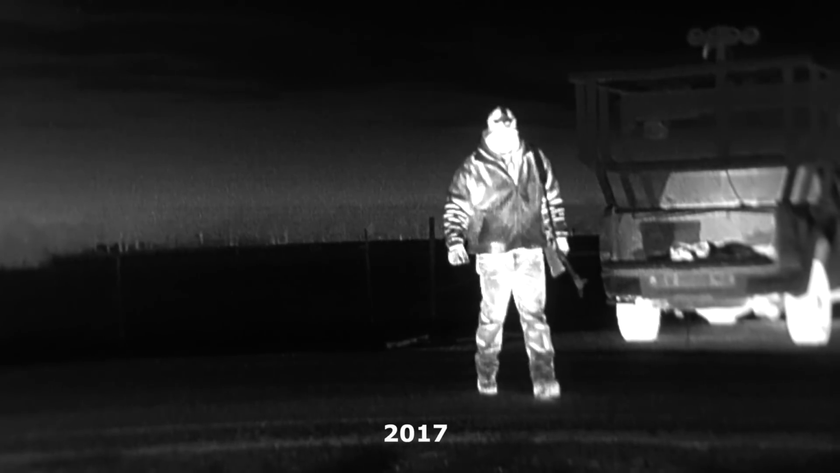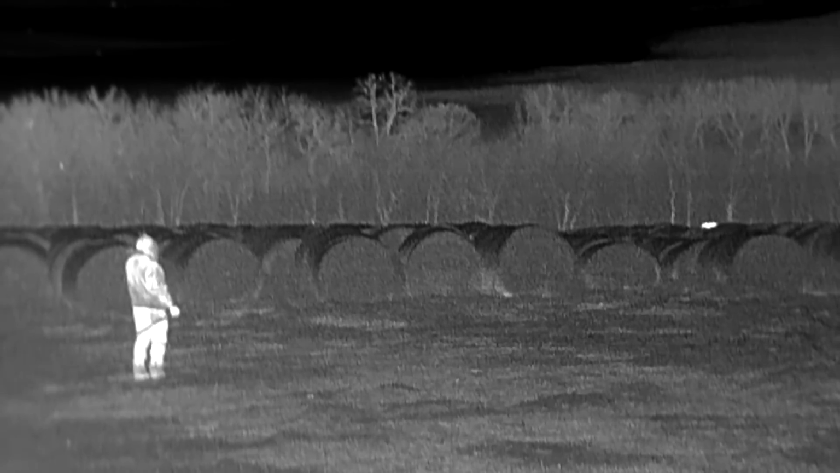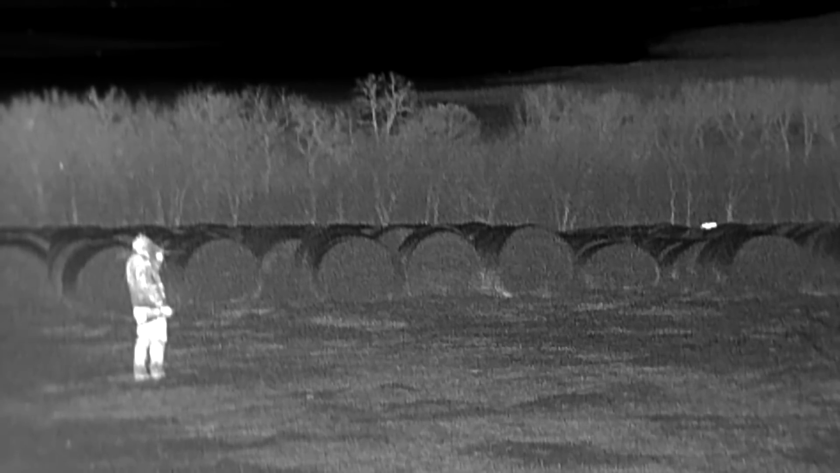To show the true irony in this situation, pay close attention to the pipe gate where the truck is parked next to my house. You'll understand why a little later. I knew he had to be living somewhere close by, and sure enough, one night I watched him leave the concrete, cross the road, and bed down in my neighbor's haylot.